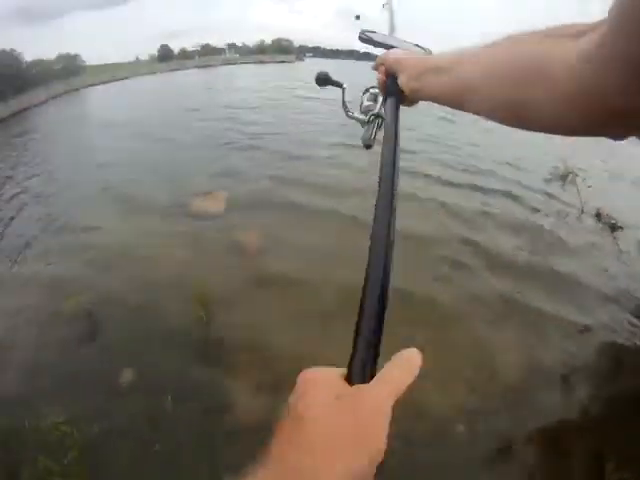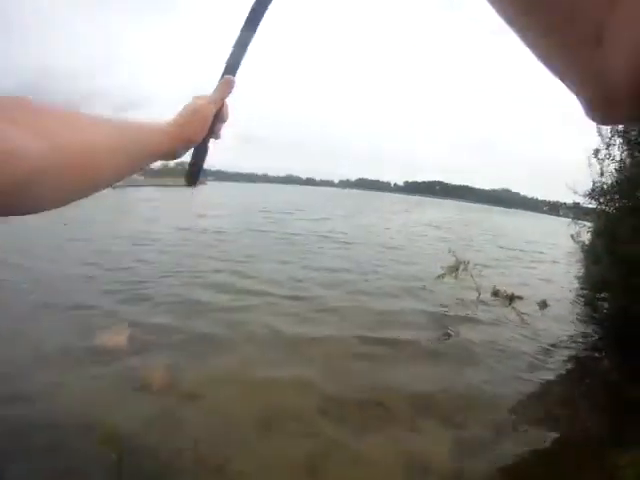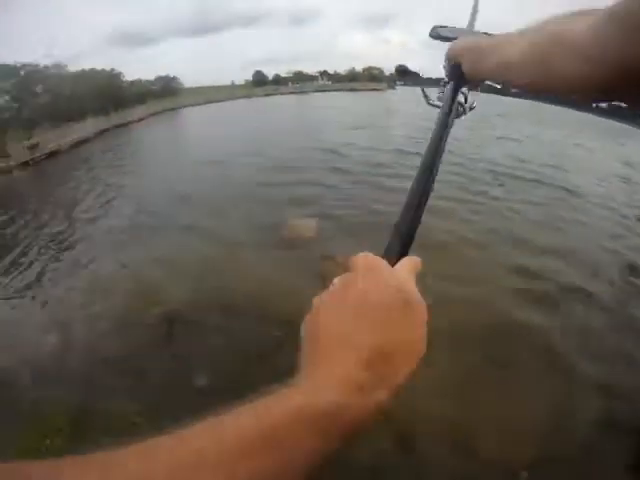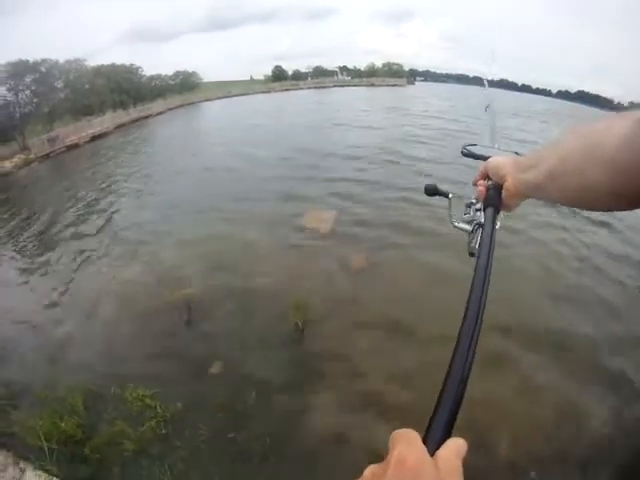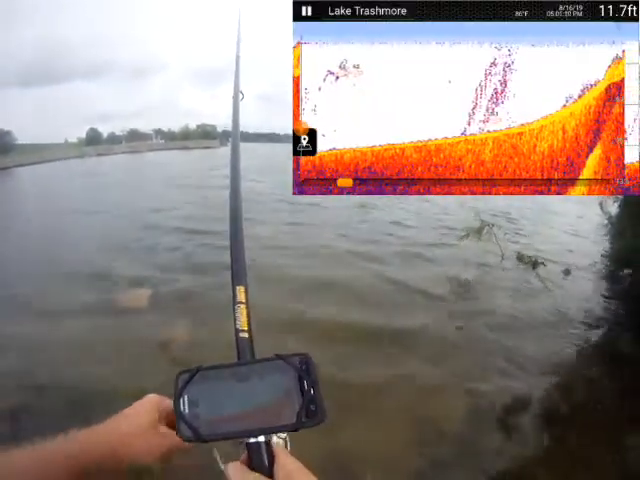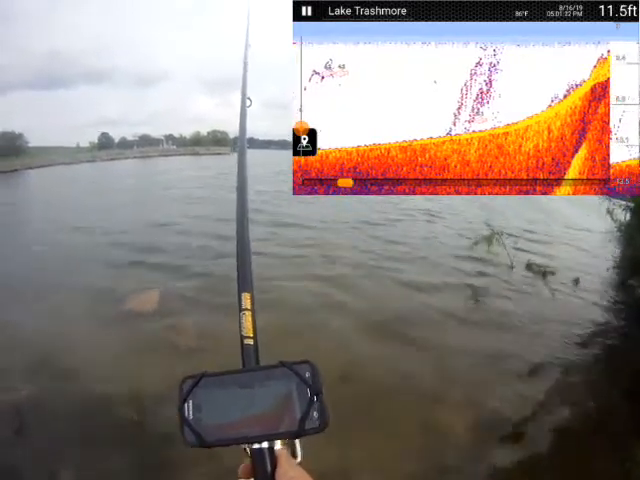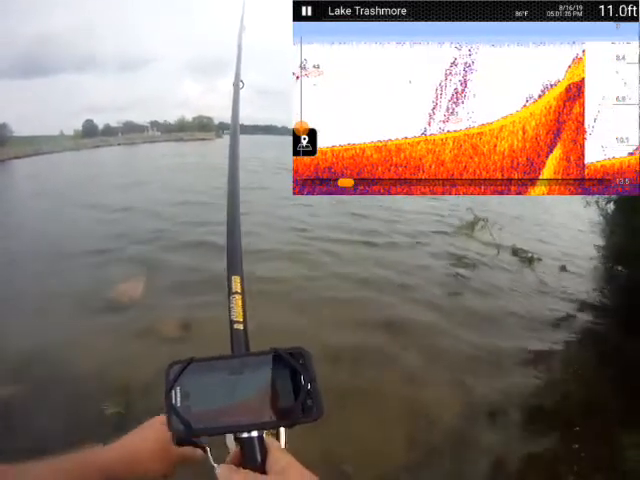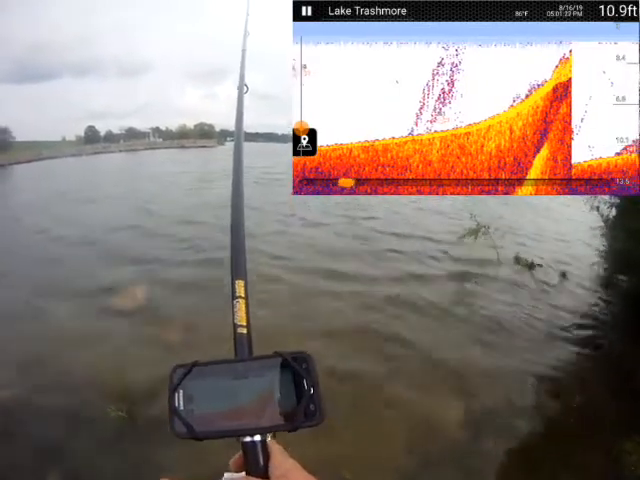Alright, let's see what we can see. We're going to go toward that point, the end of the point. I have to cast a little to the right of it. And that was a pretty good cast. That cast is almost directly toward the point, getting a little deeper as I go out that way, and now it's slightly over 11 feet deep.